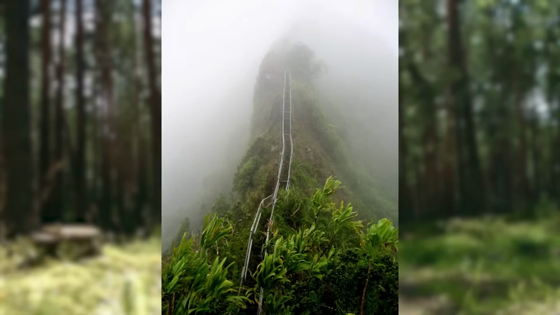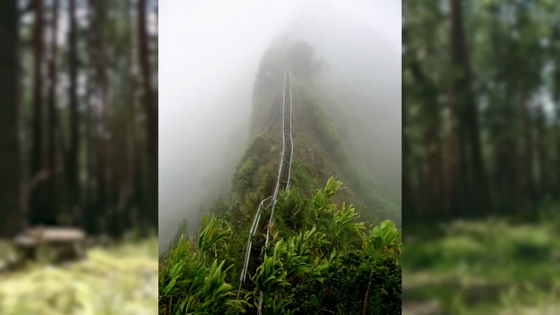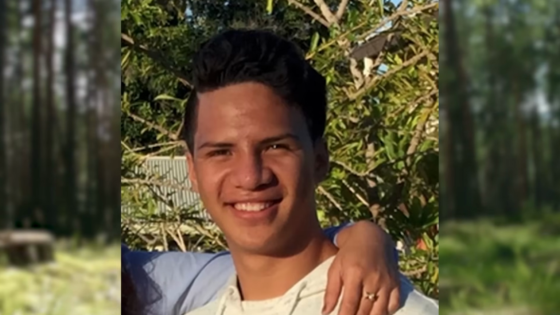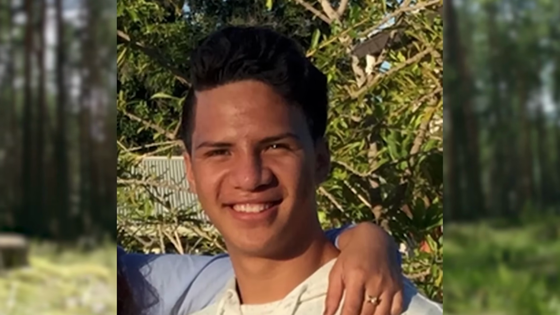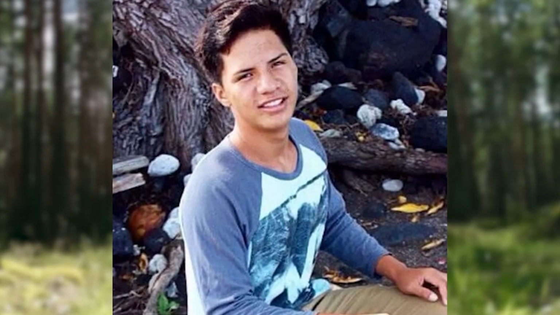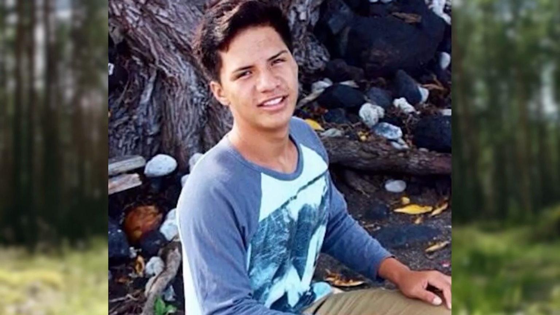Number 5, The Last Hike. Dalen Kaloa went missing during a hike on the infamous Haiku Stairs, also known as the Stairway to Heaven, ironically enough. On the morning of February 27th, 2015, Dalen told his family that he planned to hike this dangerous, illegal trail. Now, throughout the hike, he sent several photos to his family, but in one image, they noticed something quite strange in the background.